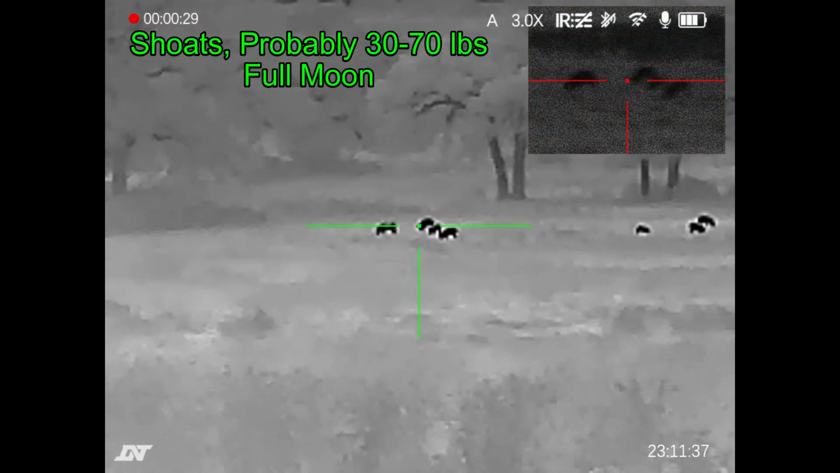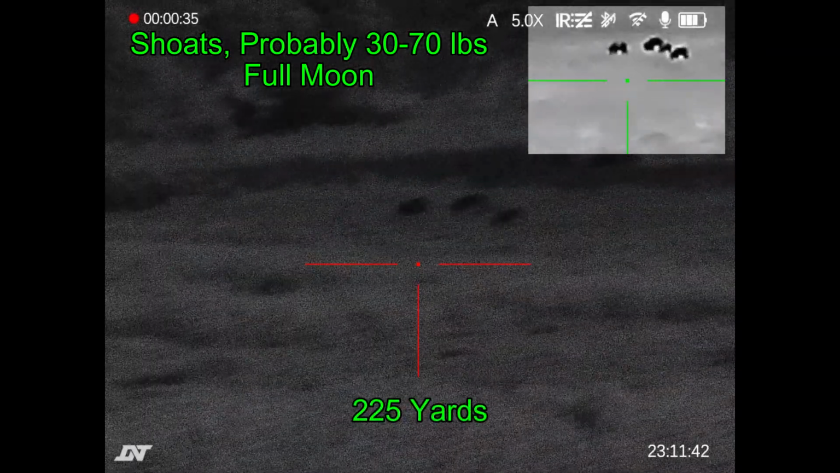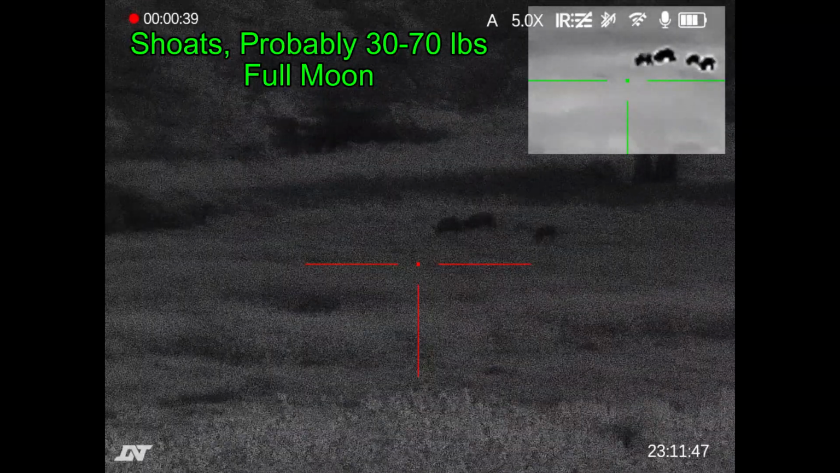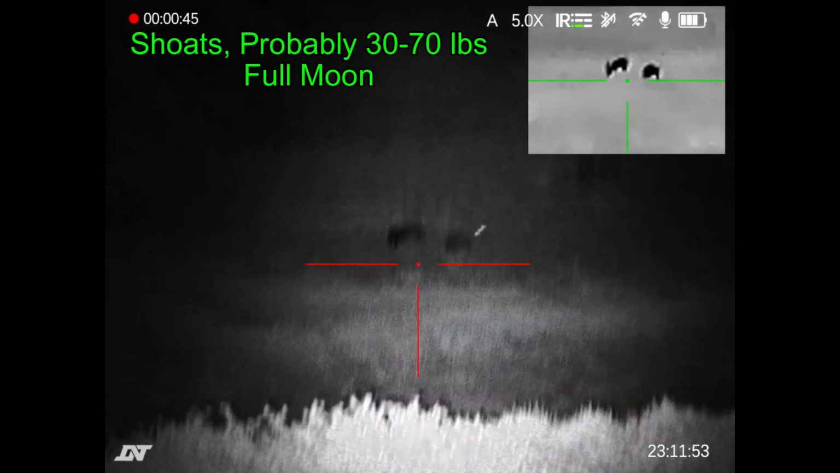This is just a brief view of the thermal before I clicked over to digital night vision. With no IR illuminator, with hogs at about 225 yards, I've got thermal, of course, up in the upper right hand corner. And once I turn on the IR illuminator, you can see the hogs on the digital channel.